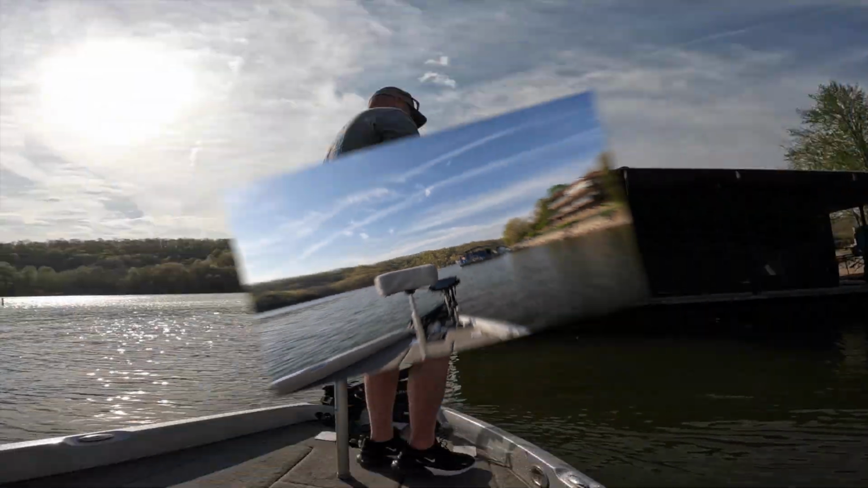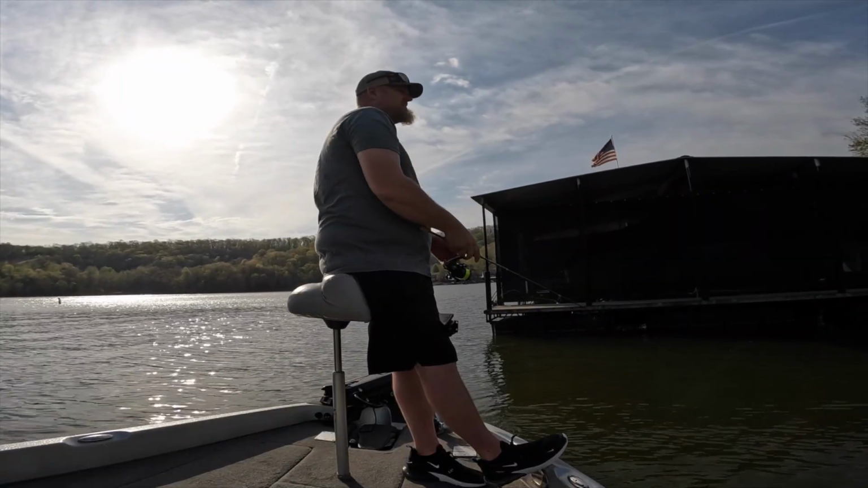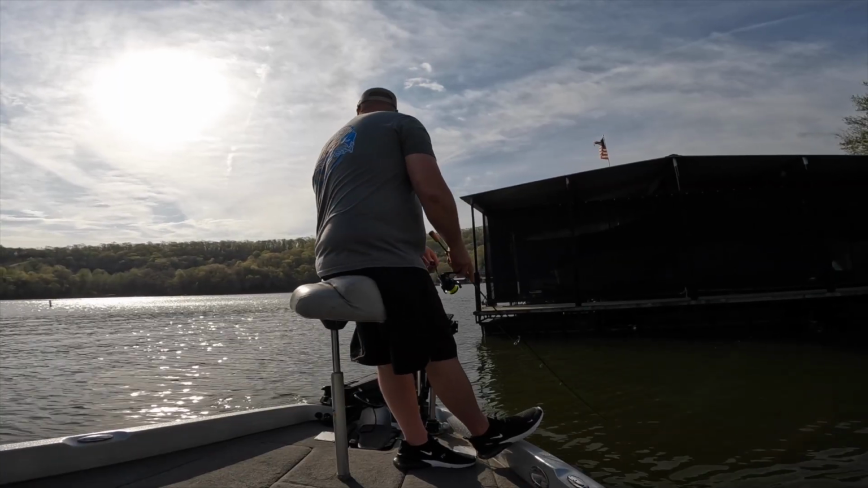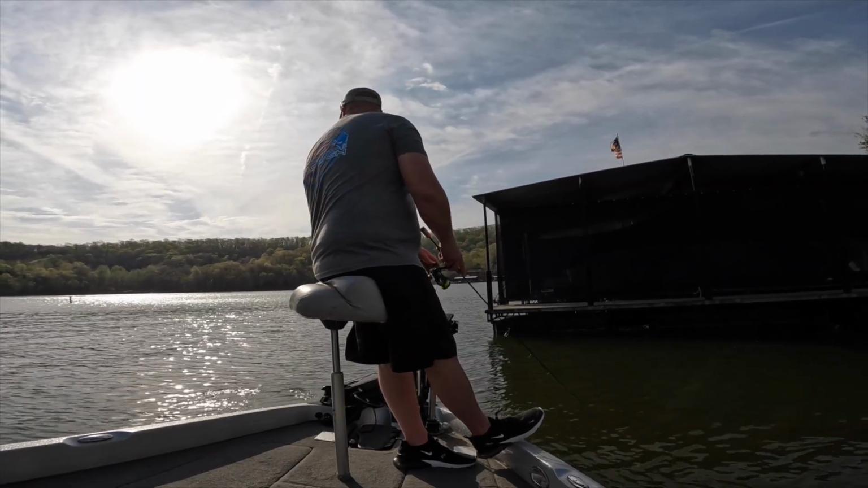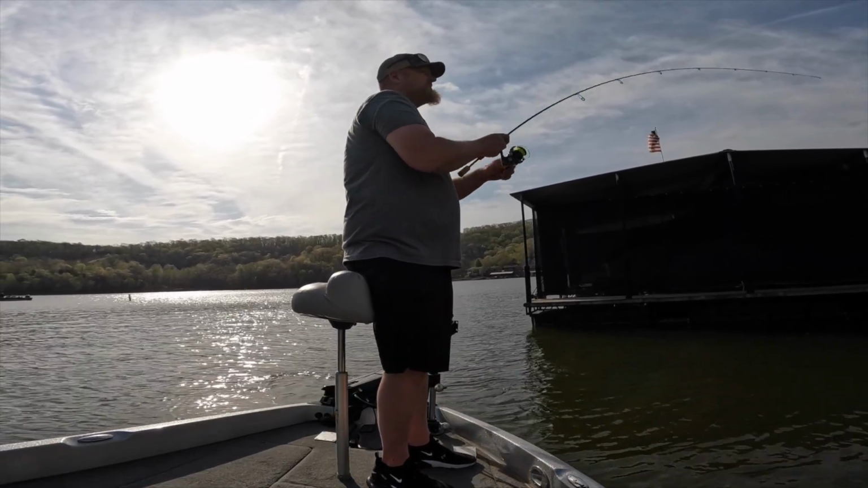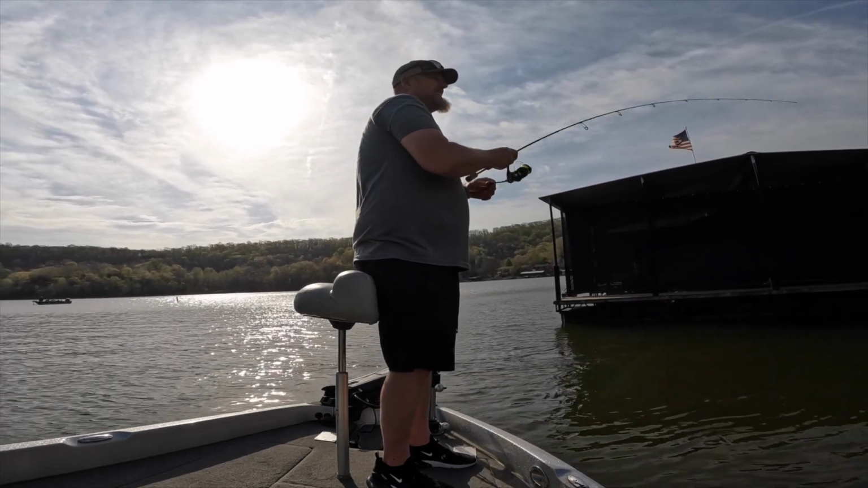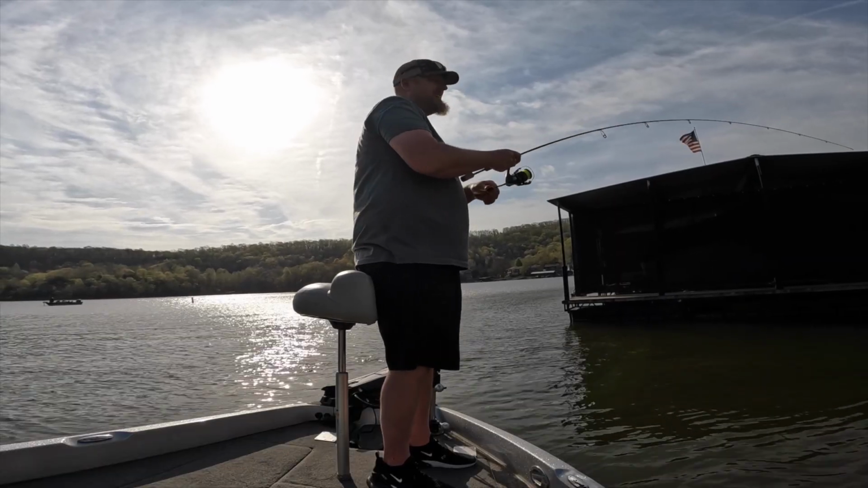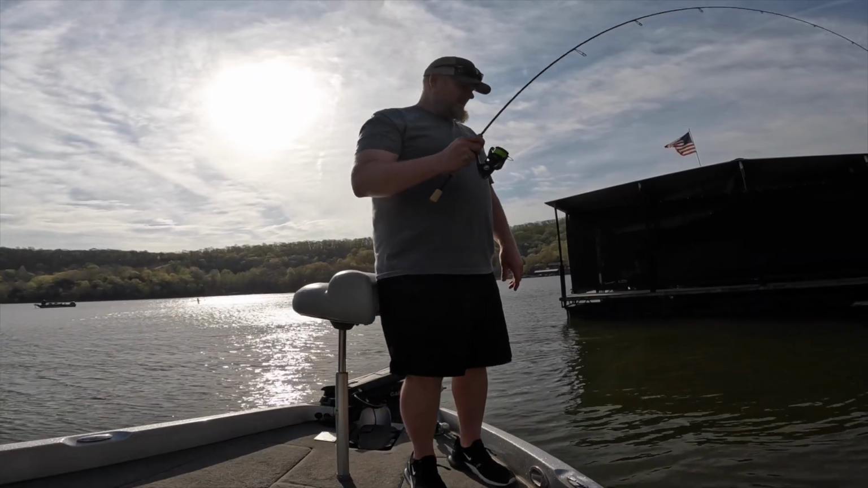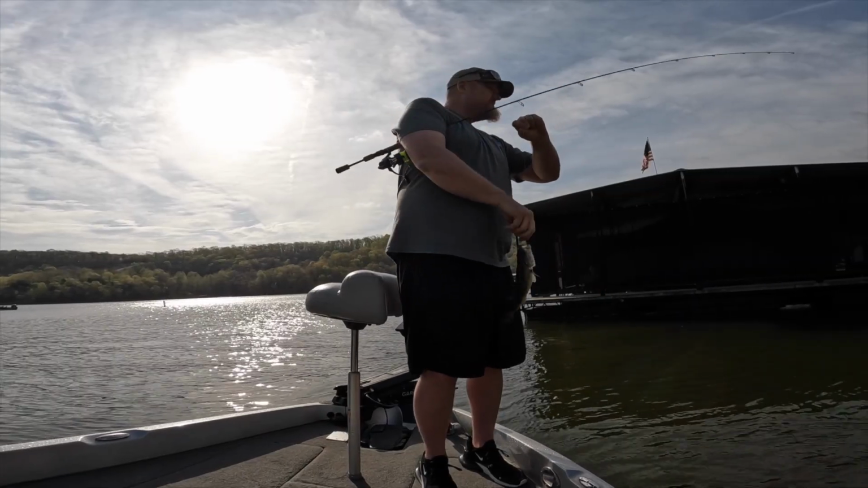There we go. That's kind of what caught my eye. Is it bass or crappie? That's a crappie. Nope. Nope. Thought I saw that line.